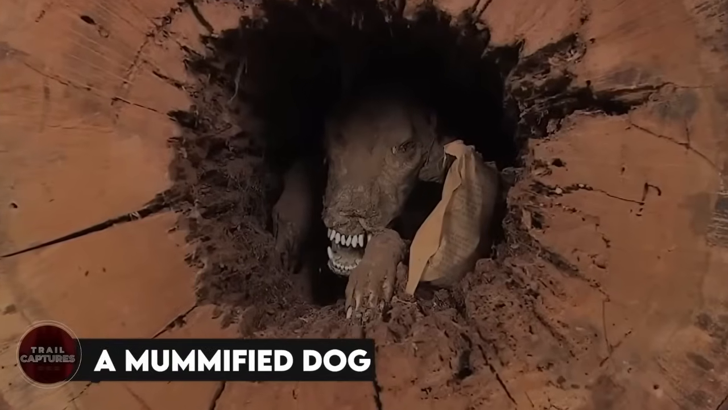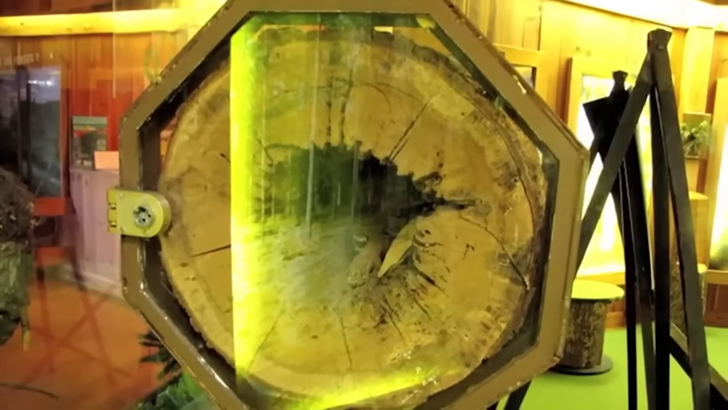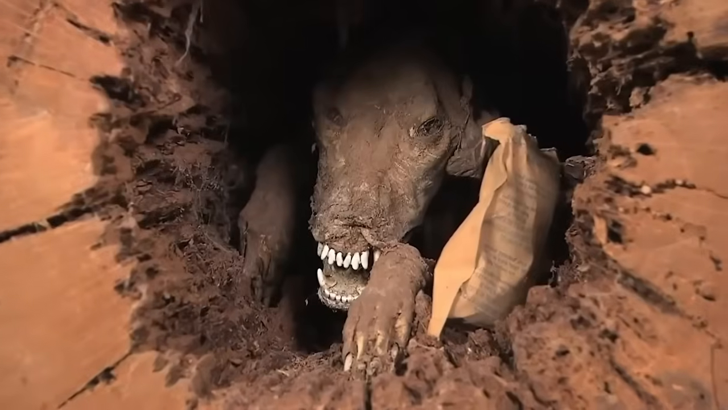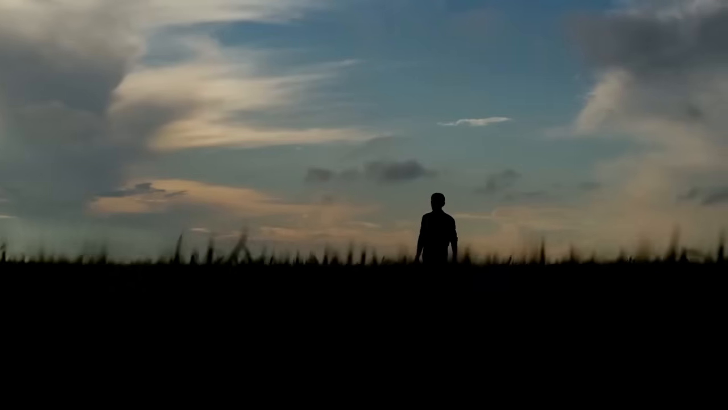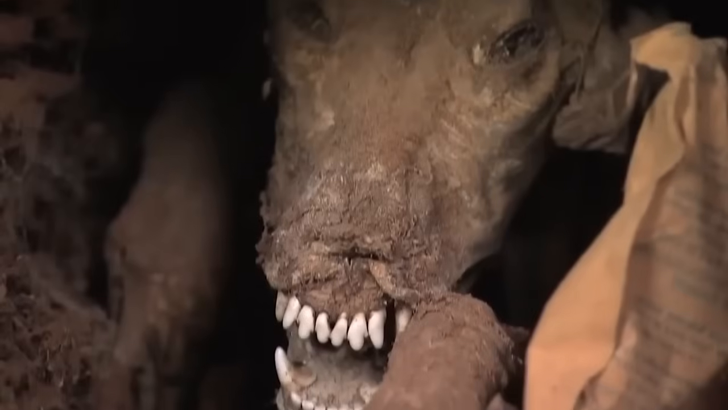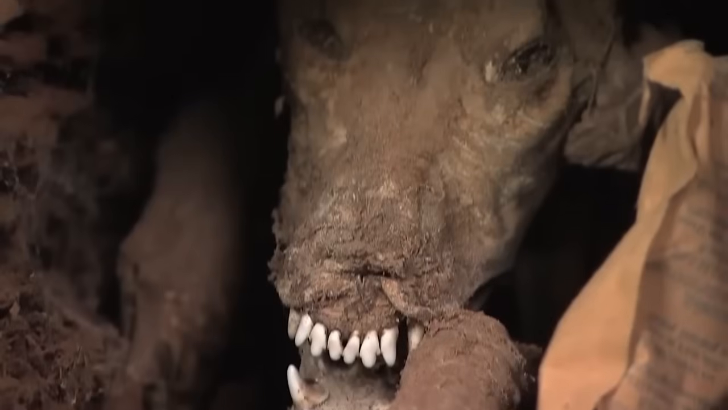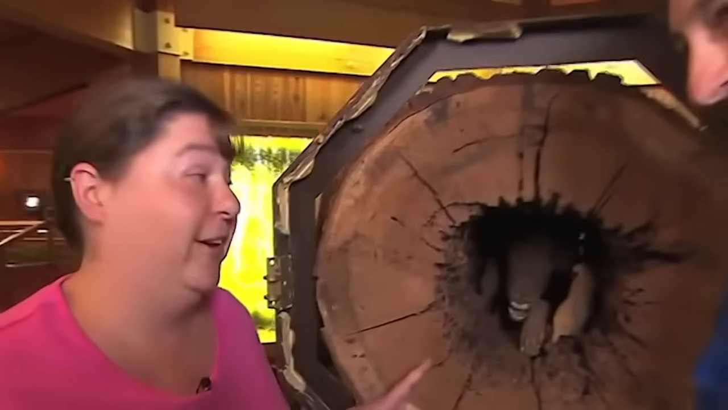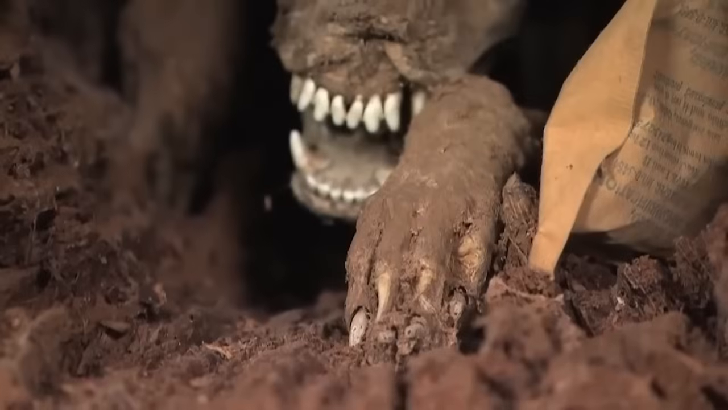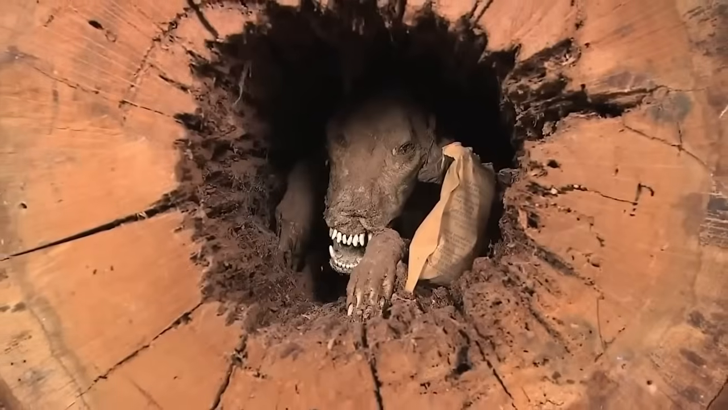A mummified dog. We all adore dogs, right? But have you seen Stucky, the dog that got mummified? A farmer discovered this well-preserved dog while working in the forest and cutting down trees. Trapped inside a tree trunk, he was protected from predators, insects, and the weather. How did this occur, you may wonder? It's a mystery. Some theories propose that the dog might have become trapped and died while inside the oak tree. Whatever the reason, it's truly astonishing to witness how well nature can preserve things.